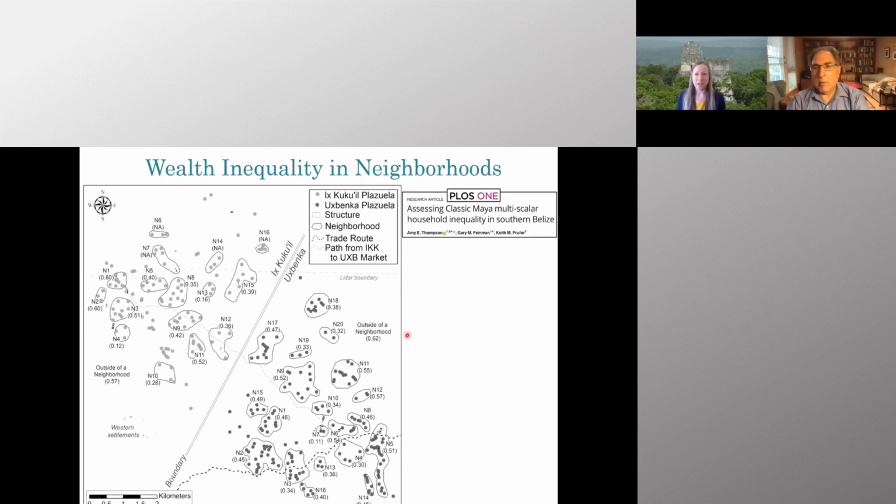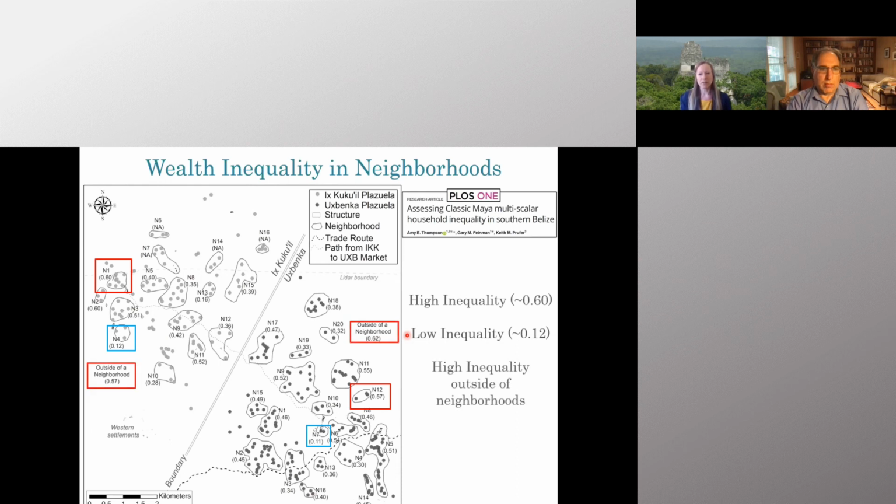So real quick, some of the main findings at the neighborhood level is that there's high degrees of inequality in neighborhoods, meaning that there are very large houses and very small houses in the same neighborhood. But likewise, there are neighborhoods that have low inequality, meaning that all houses are more or less the same size. And finally, we found that there was high inequality even outside of neighborhoods, where the houses that are not located in neighborhoods varied greatly in their size.